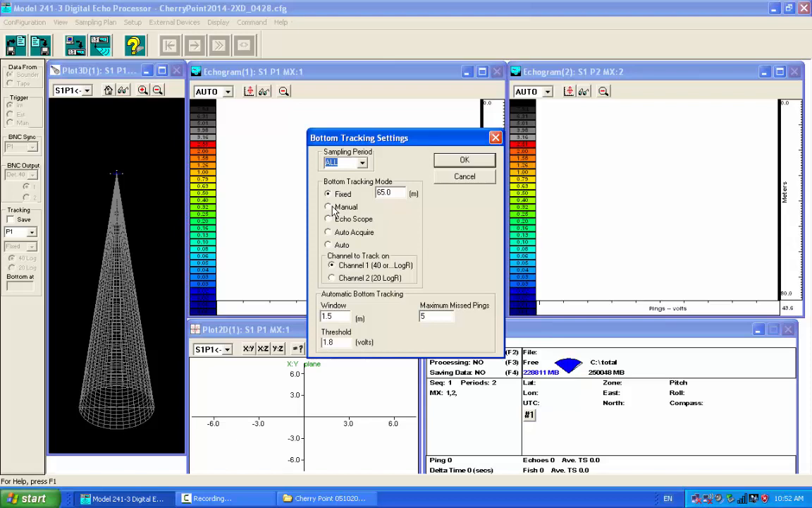One way to look at that when you're setting up auto bottom tracking parameters is to bring up the echo scope and look at what your bottom voltage is. Oh, it's bouncing between 2 and 10 volts, so it doesn't look like it goes much below 2. Let's set it at about 1.5 volts. That should meet that criteria.